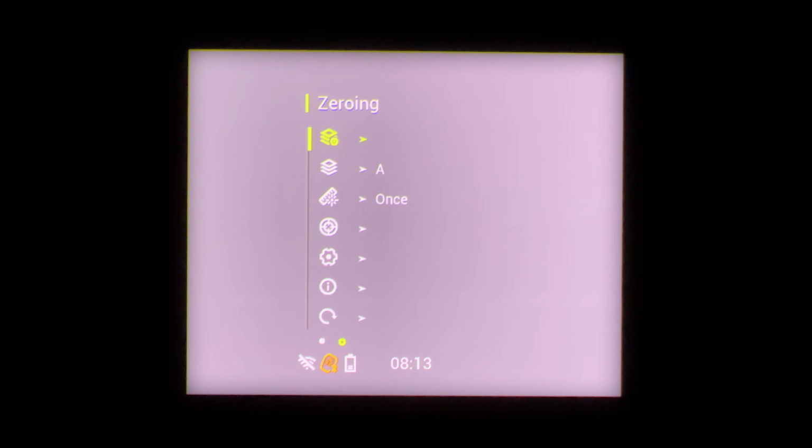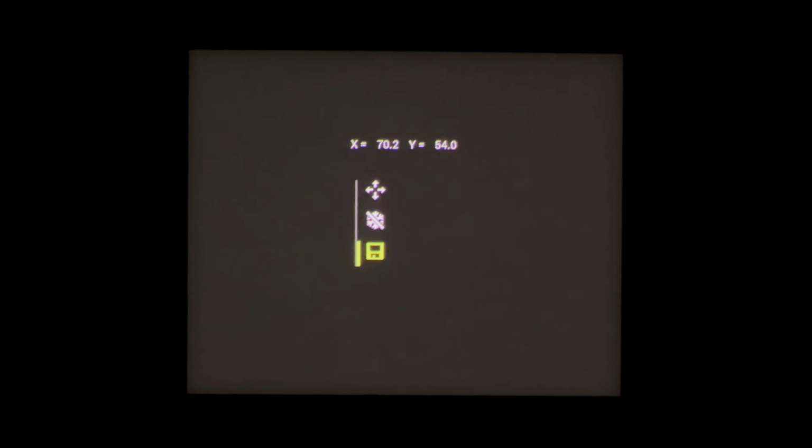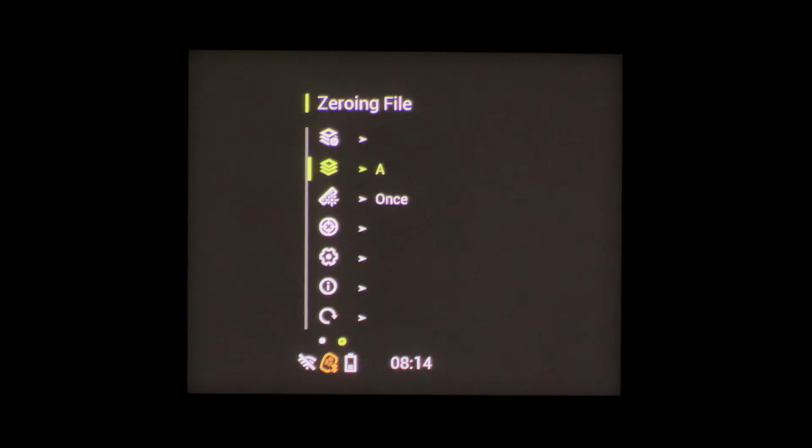Keep on going, this is where your zeroing would happen, so you can align the center of the clip-on to your reticle. That's the purpose there with this particular part. This one here allows you to freeze your screen so you can actually capture what went on down range. So when you made a shot, you can capture it so it stays there and then you can adjust accordingly. And we can save that point as well. Here we have 5 different zeroing profiles, so we can save it for different rifles or different ammunition combinations, whatever it is you want to use that for.